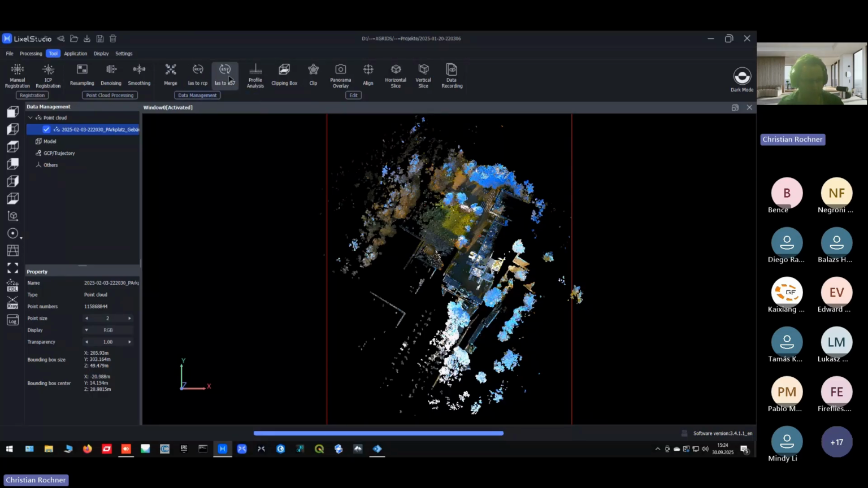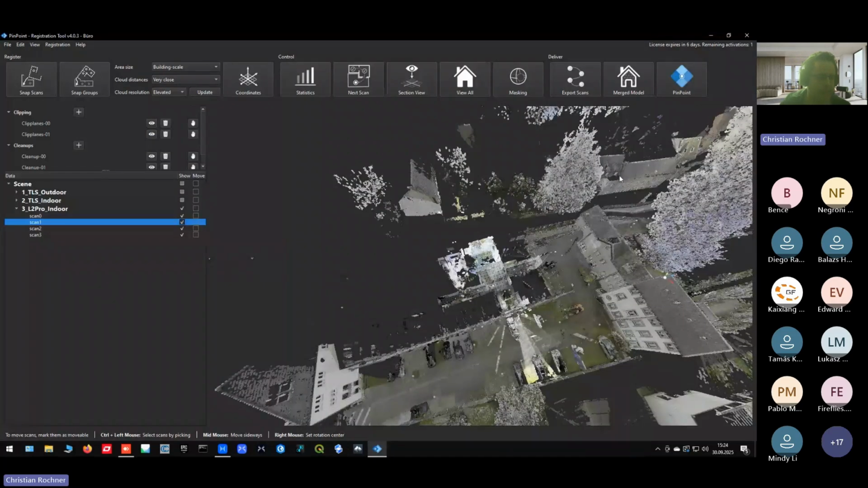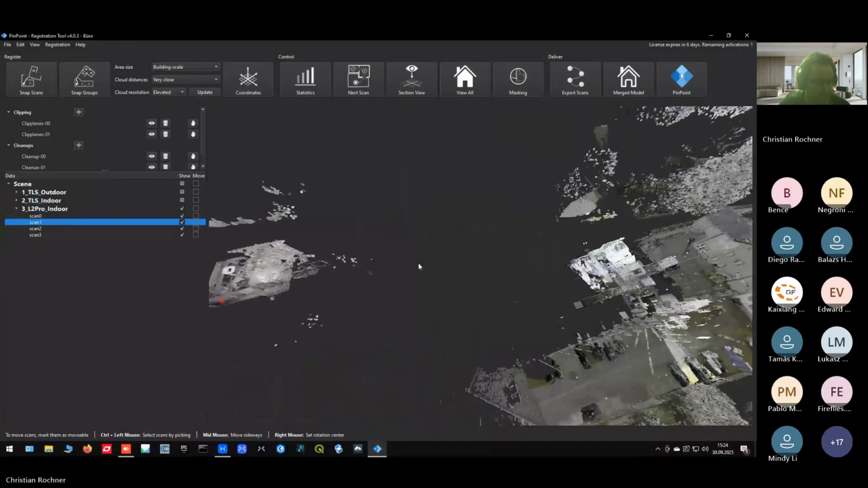So this is pretty cool, because then you can handle the scans like terrestrial laser scan positions. Also, you could export to RCP. Also quite a nice feature. In our setup here, we exported it to E57. And this is basically these 4 scans, which you can see on the side here.